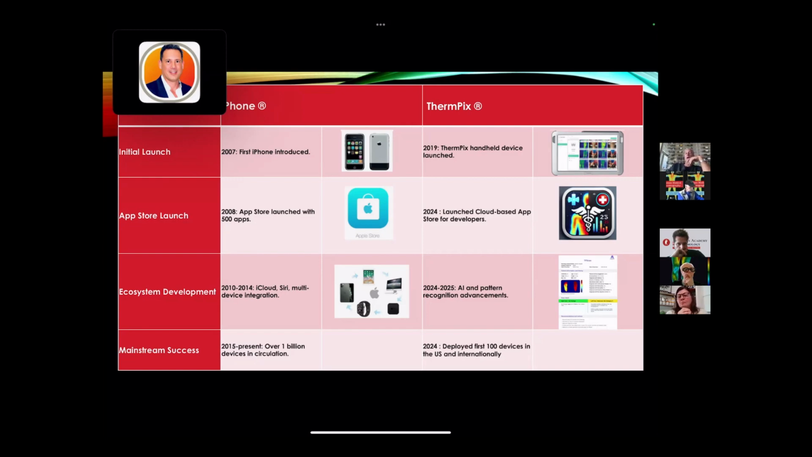In 2010, 2014, the iCloud Siri multi-device integration started happening. We're looking at doing that right now with the AI and pattern recognition advancements that we have, including putting us into existing well-known PACS systems and EMRs.